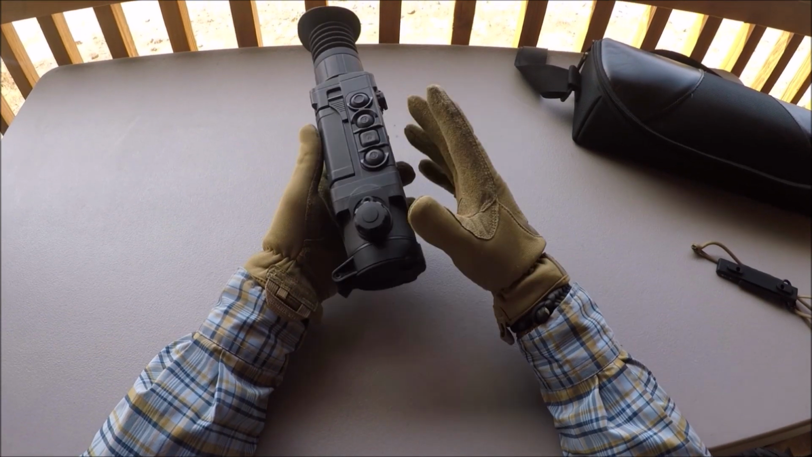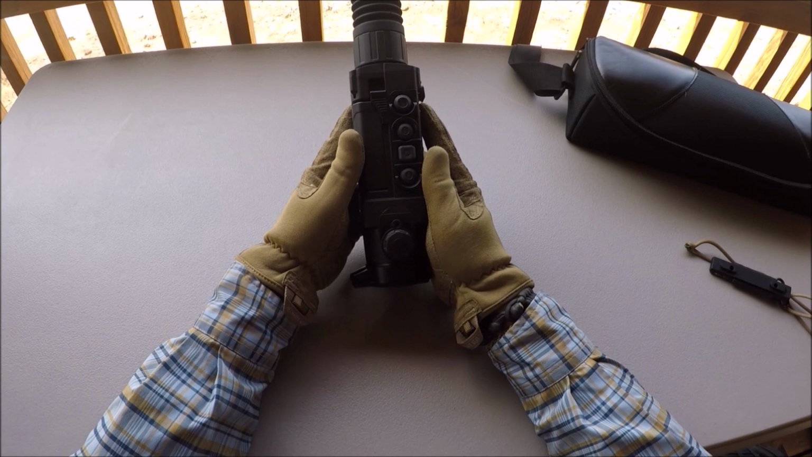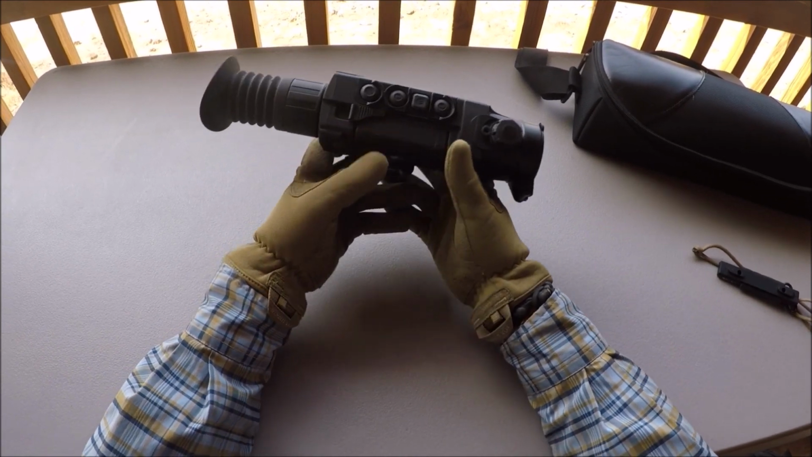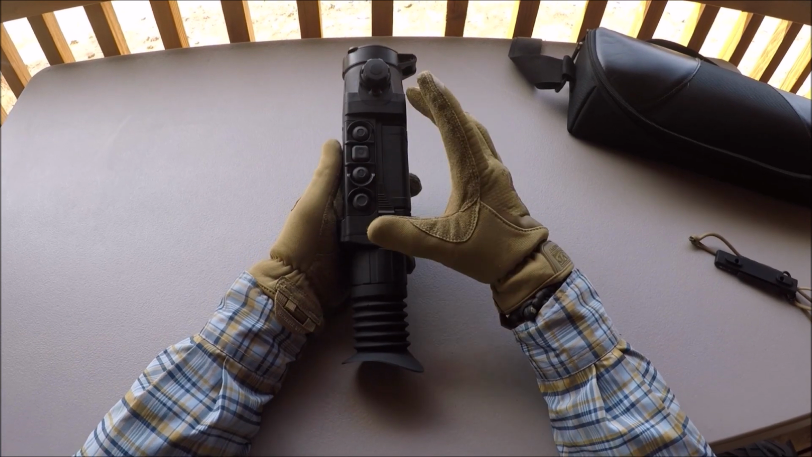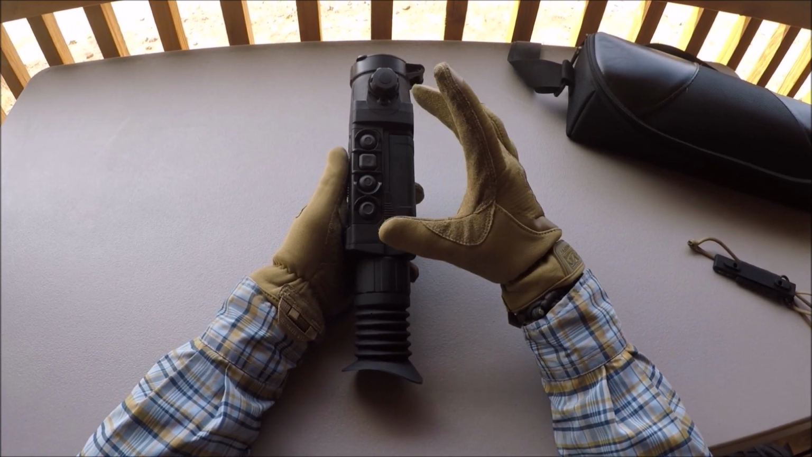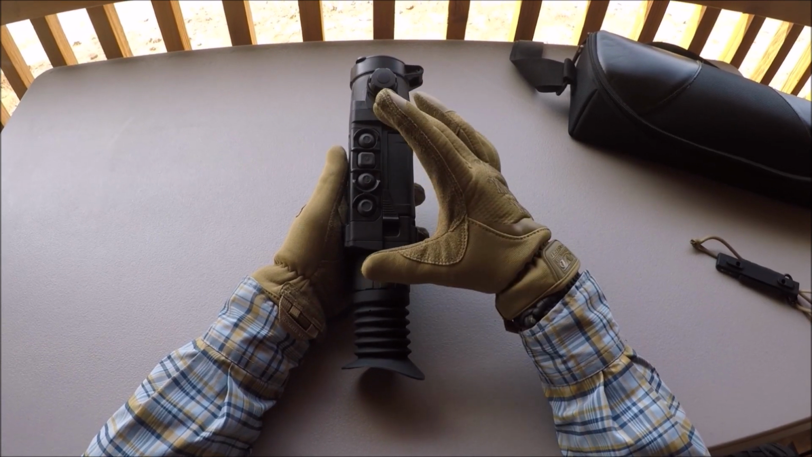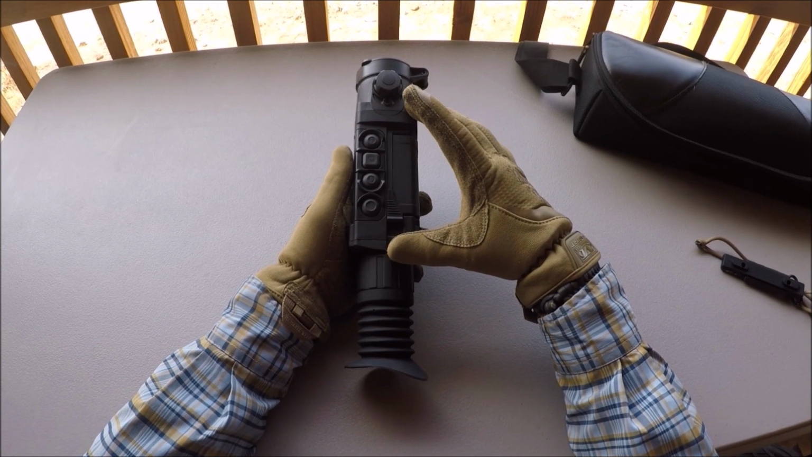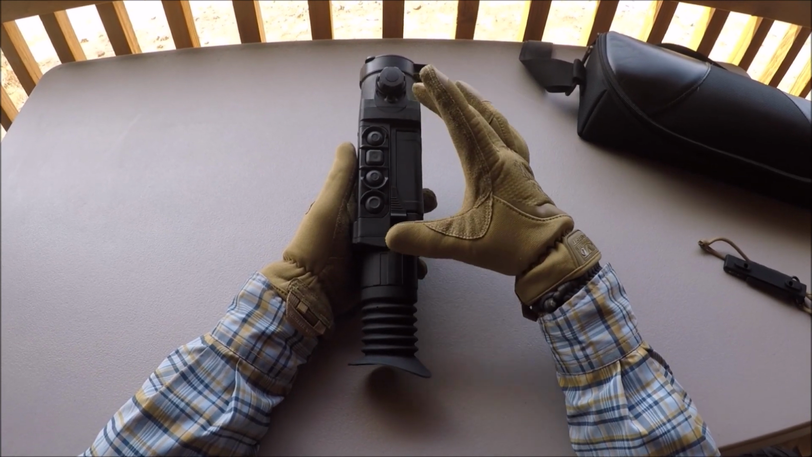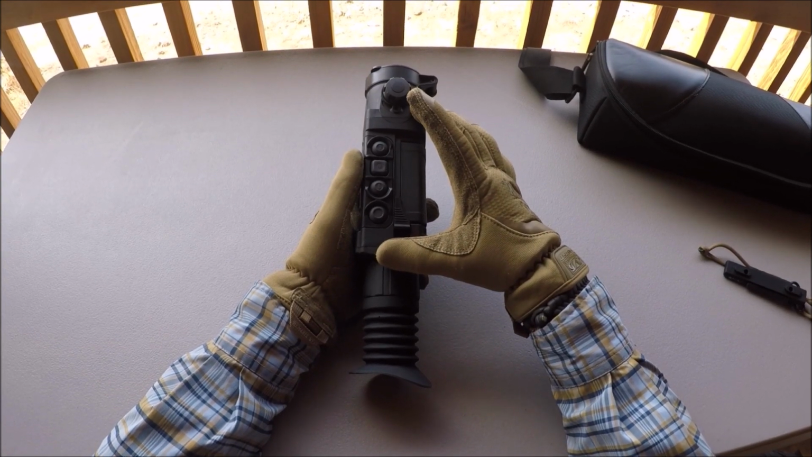To wrap up the video, I have to say that I do not regret buying the Pulsar Trail XQ38 at all. I don't have buyer's remorse. I don't wish I bought a different thermal device. This thing does everything that I wanted to do. Of course, like anything else, you're going to wish it did some other stuff that other devices do, but in the end, for the price point and the features available to me, this thing gives me all those things that I want together, and it's the best compromise for us.